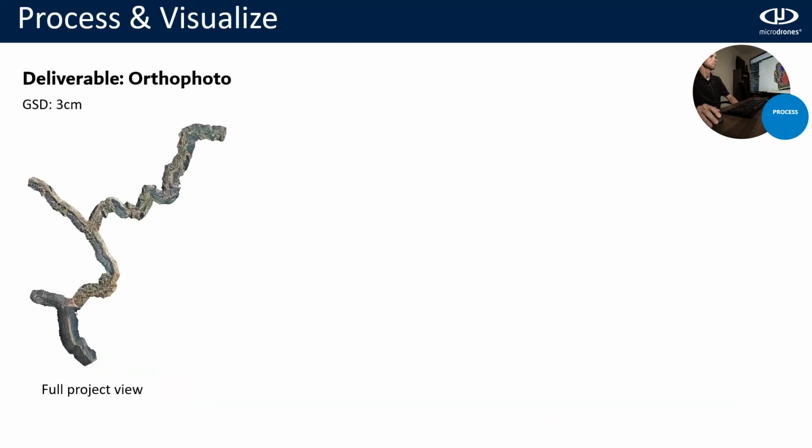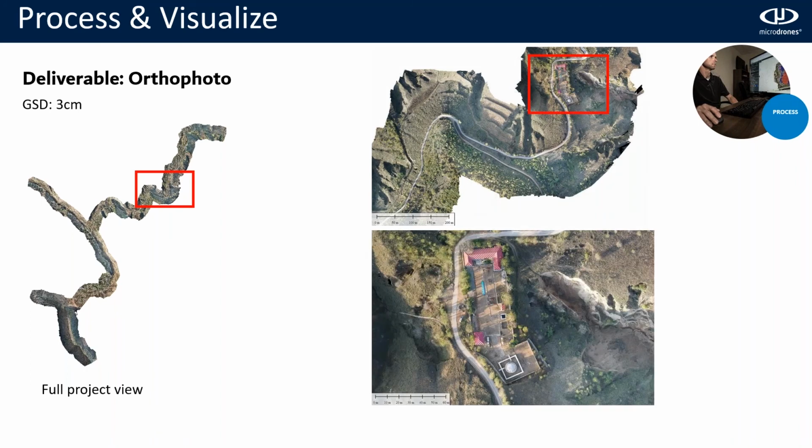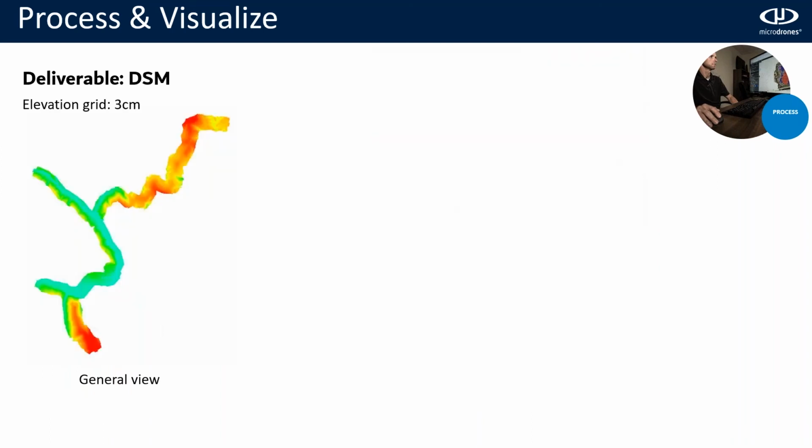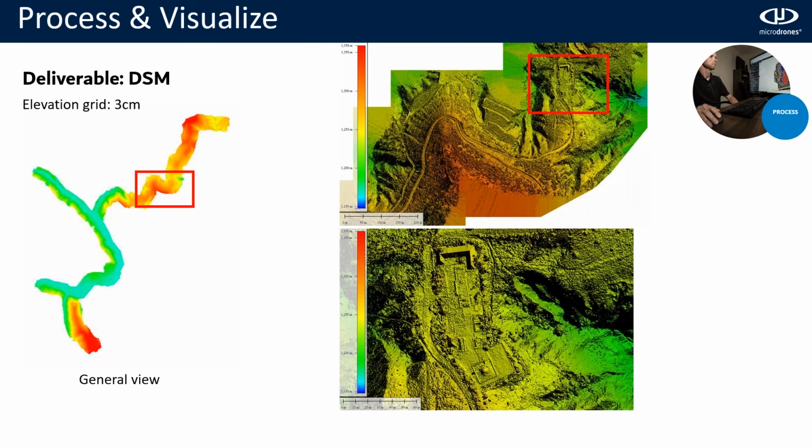Now, we will create the first deliverable that will be the orthophoto with a GSD of 3 centimeters. And here we have a full project view of the orthophoto created. And if we zoom, you can see the level of detail of this orthophoto. The next one will be the DSM. In this case, the elevation grid will be also 3 centimeters, an overview of the whole DSM created. And if we zoom in the same area, we can see the elevations.